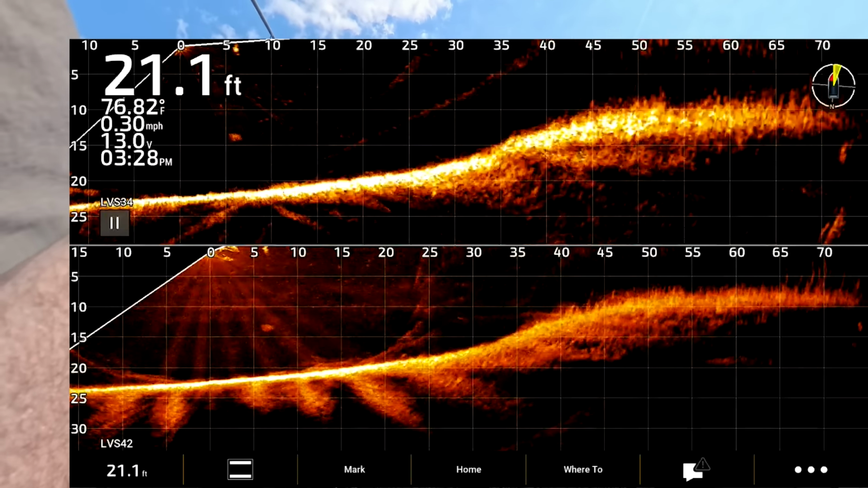There's my bait. I'm gonna turn the gain up. There's the bait at 40. Got some fish moving to it. I'll start creeping it along bottom. I'm gonna land right on a fish at 32.5.